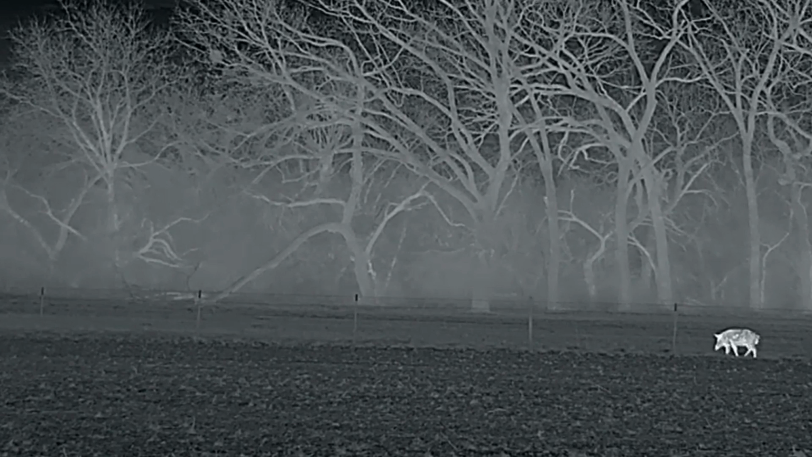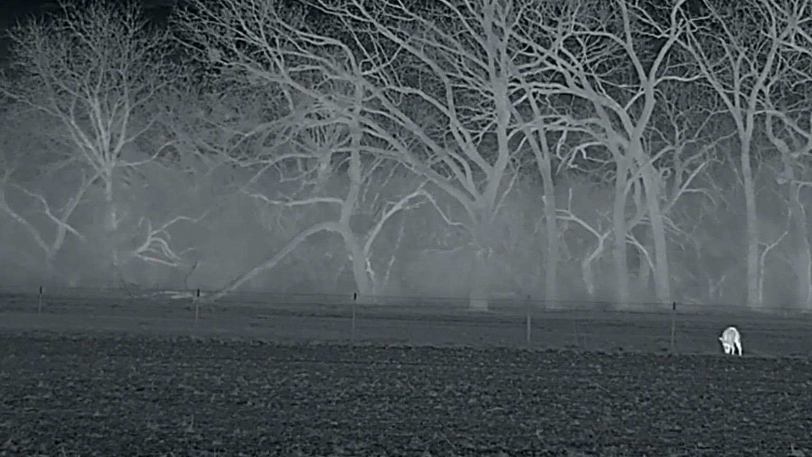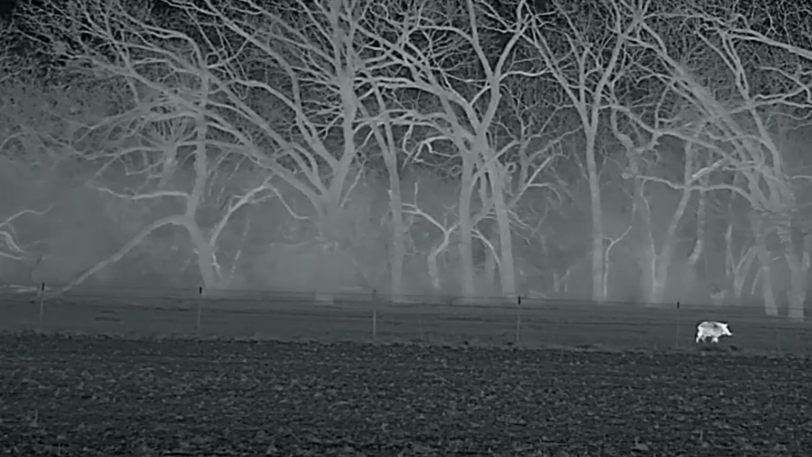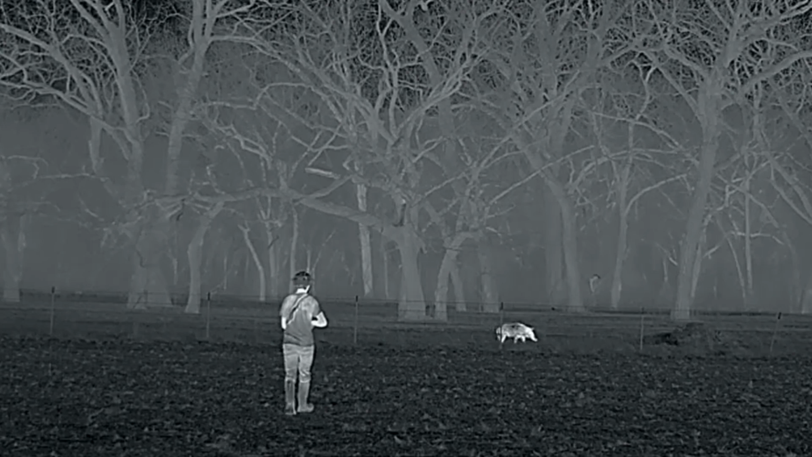You can see the tick on a pig if you want to with this thing. This thing is super clear. It really looks like a 4K, 5K thermal. I've shown this to guys who thought they weren't even looking through a thermal. It looked like some black and white 4K video until they actually saw a thermal image. Like, oh, okay. That's how clear this thing is.